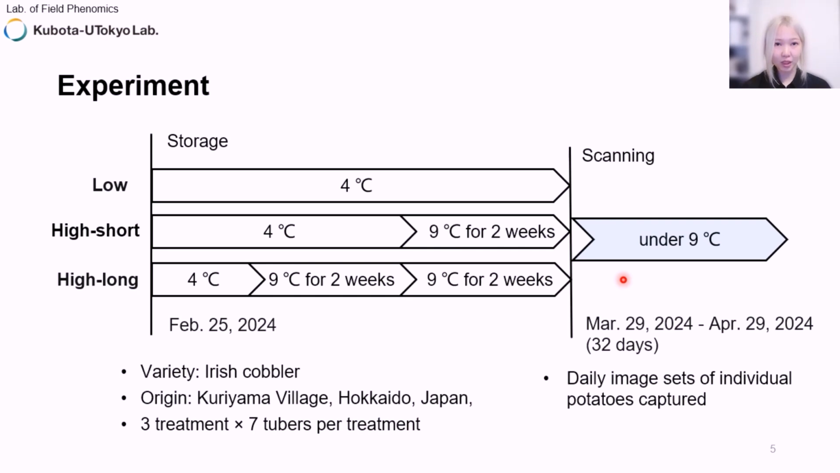We scanned the potatoes every day for a total of 32 days, using seed potatoes from the same variety and from the same origin. We scanned 7 potatoes per treatment.